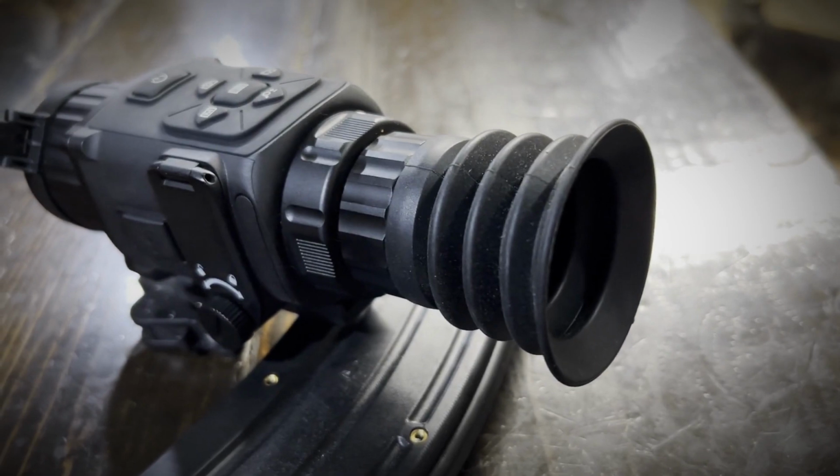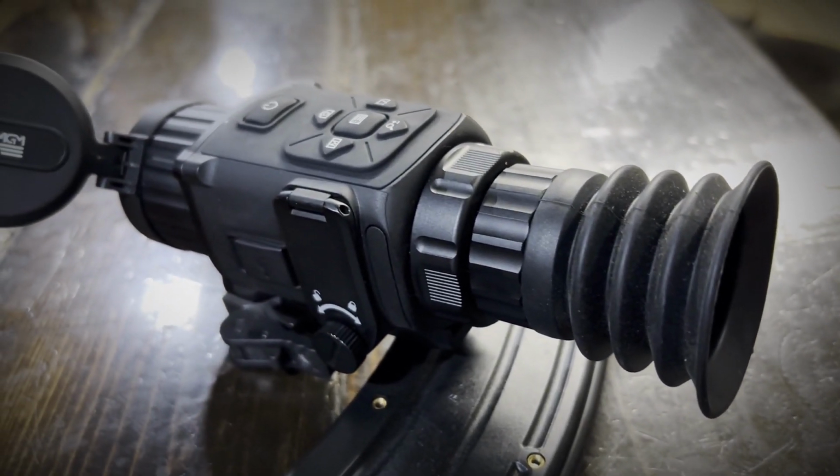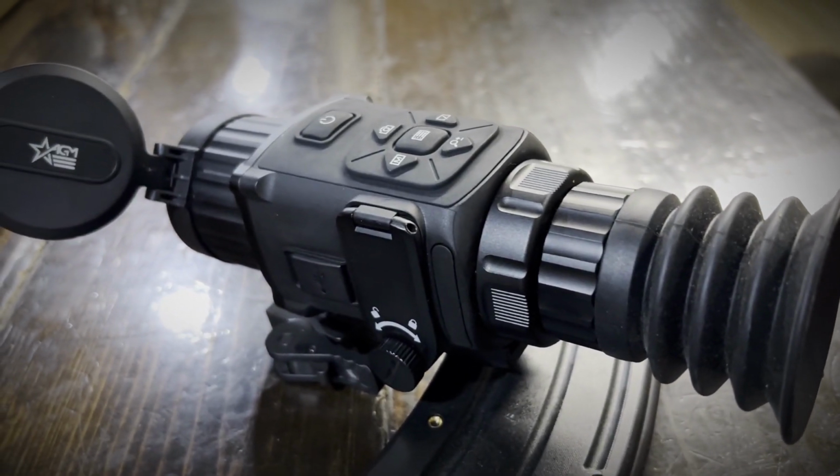Welcome to Meal Team Tactical. I'm not going to kid you guys, I'm going to be honest with you. I am pretty much an illiterate monkey when it comes to thermal. I couldn't give you an honest review about how good of a thermal optic it is, because this is the only thermal I've ever actually used.